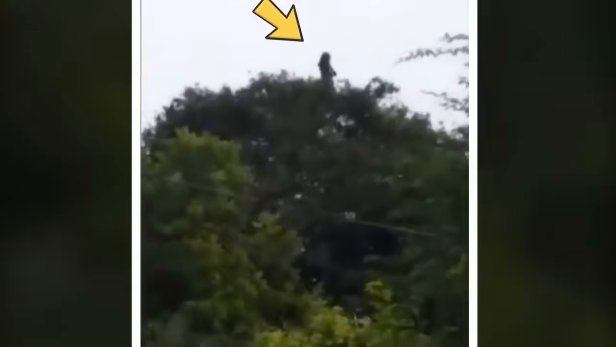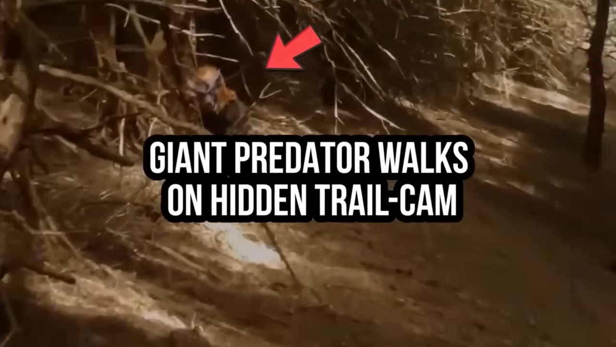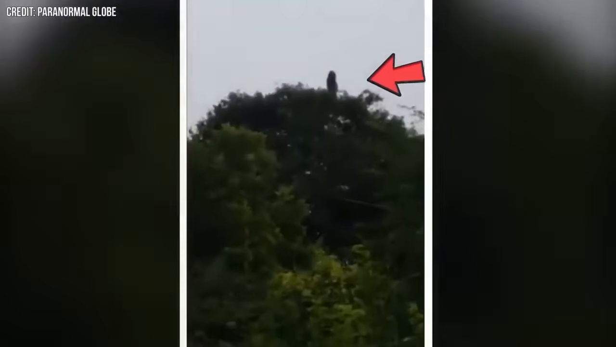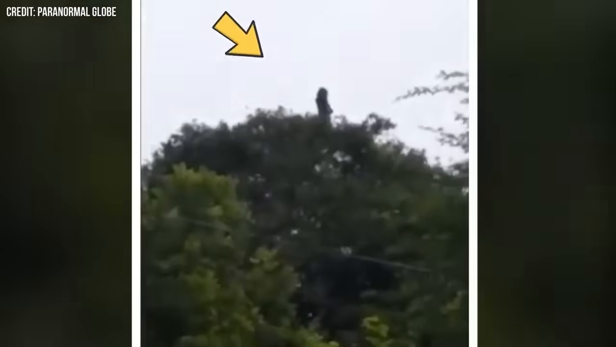From little Victorian ghosts coming to haunt people and witches on top of the trees to huge predators tearing down trees, here are predators captured on hidden cameras. Number 1. In this clip, we see a woman at the very top of a tree moving around, and what makes it even creepier are the sounds we hear in the background.